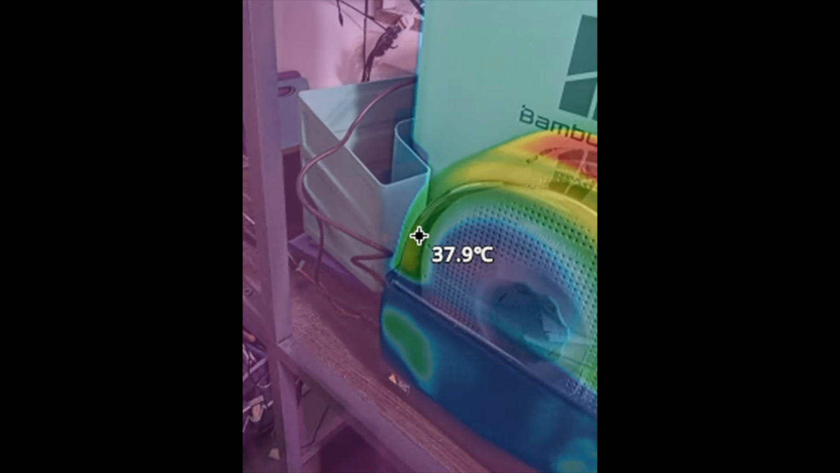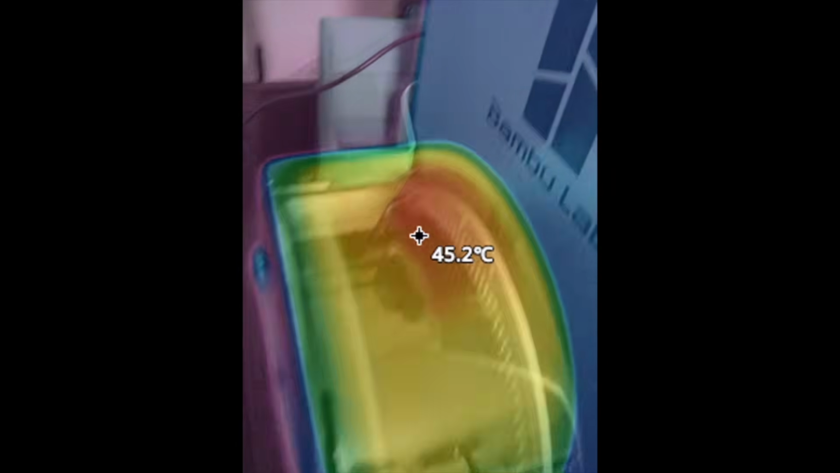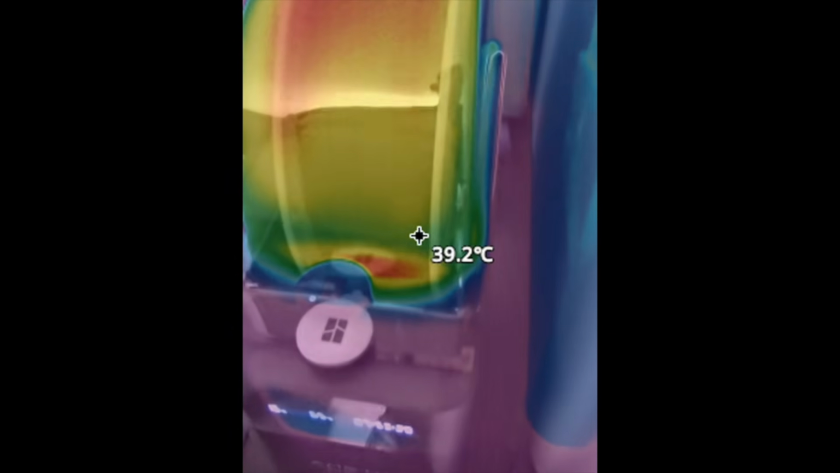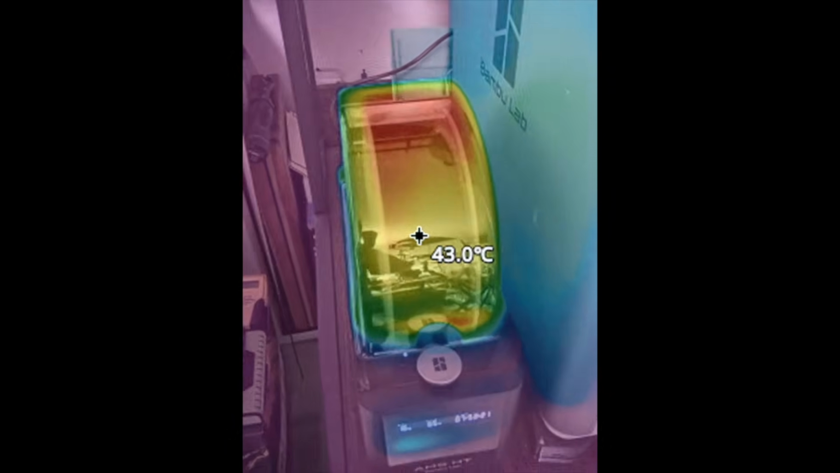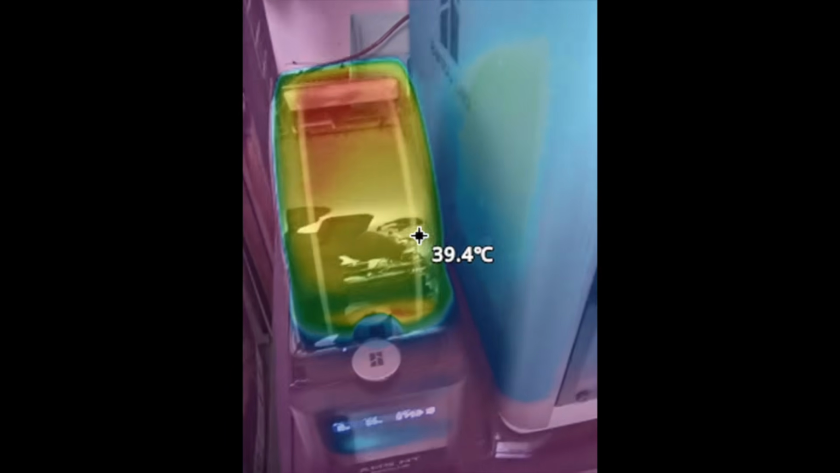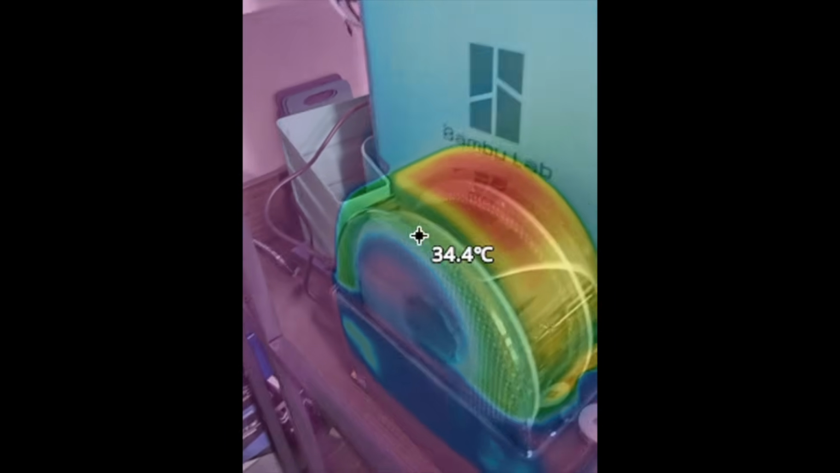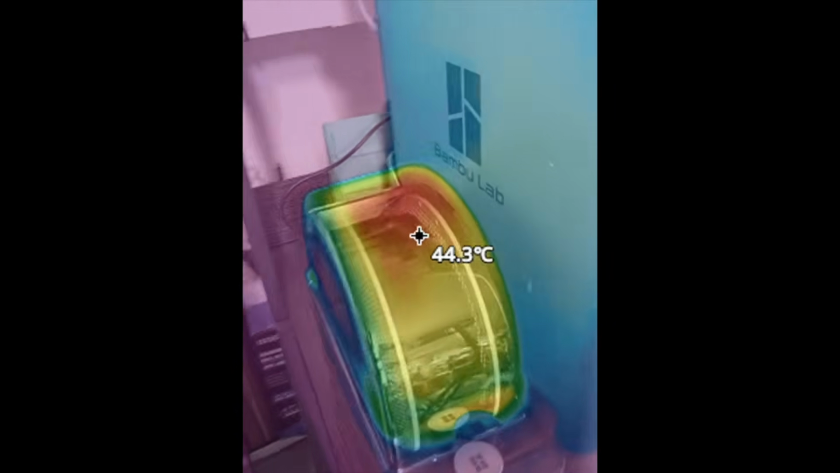This is my new filament dryer from Bambu Lab. And look at the better even distribution. This thing has more of a blower inside of it. But the other really cool thing with this one is it actually rotates the filament. But look how much more even the heat is. We don't have a whole bunch of cold spots. You can see, of course, it's going to be hotter up at the top because heat rises. But overall, we can see a much better picture of heat throughout that whole thing.